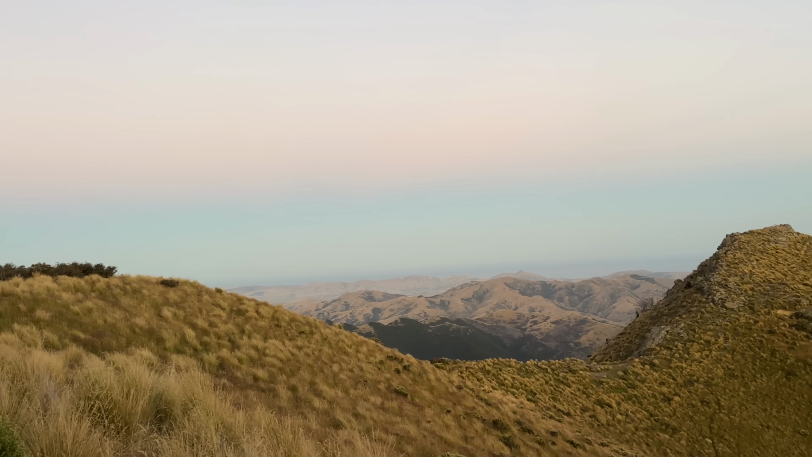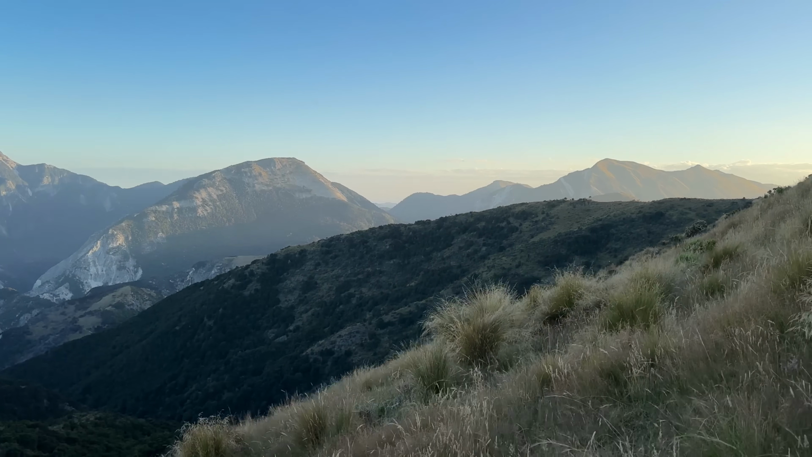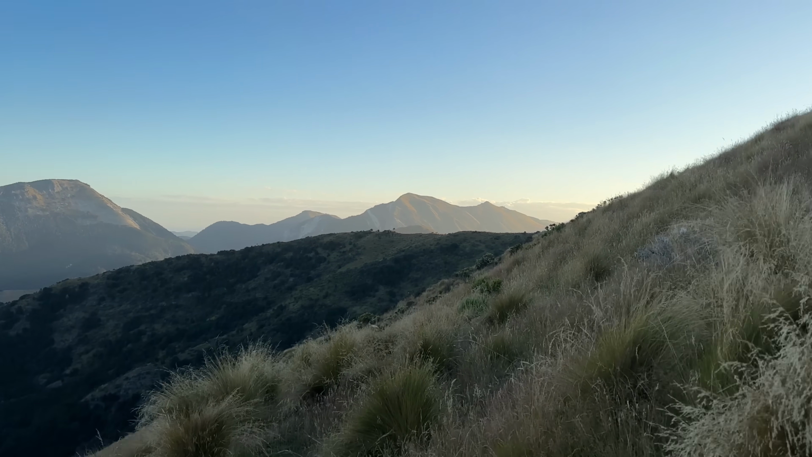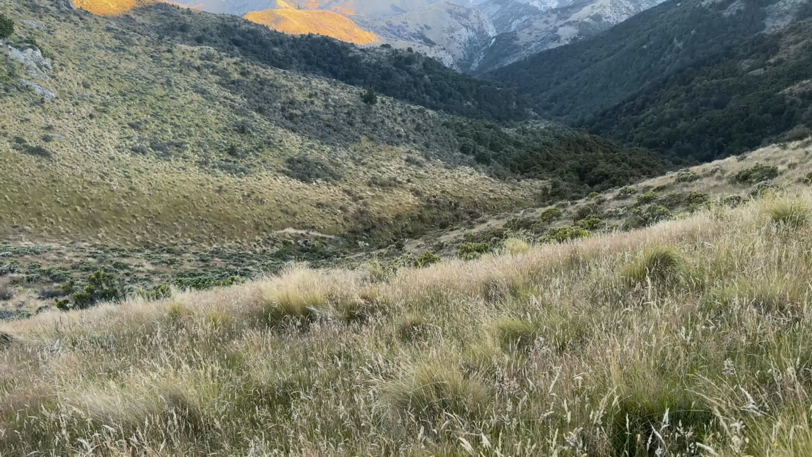Absolutely stunning evening. Just beautiful. Got some deer right here.